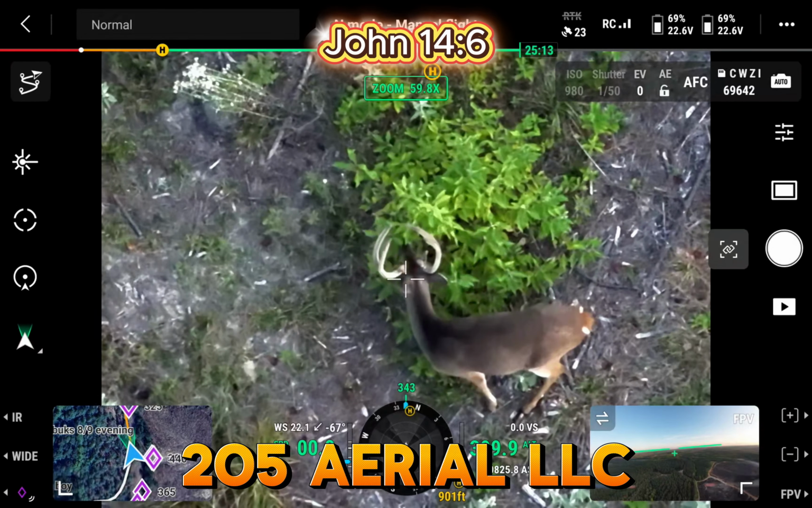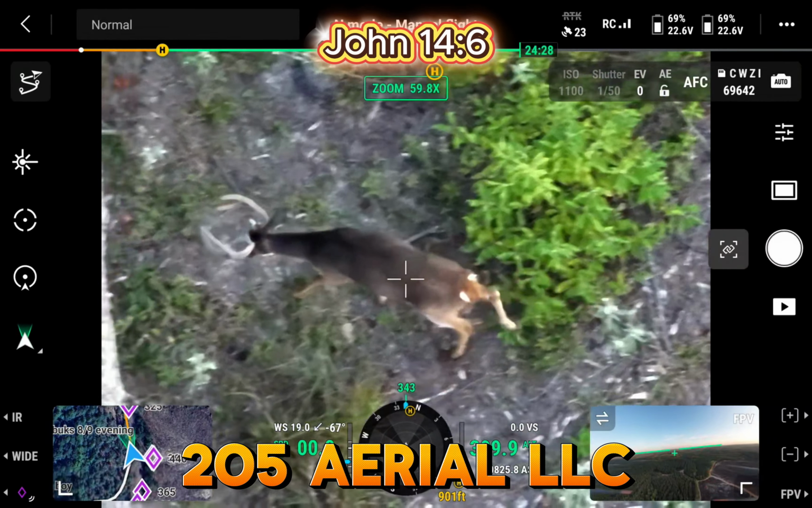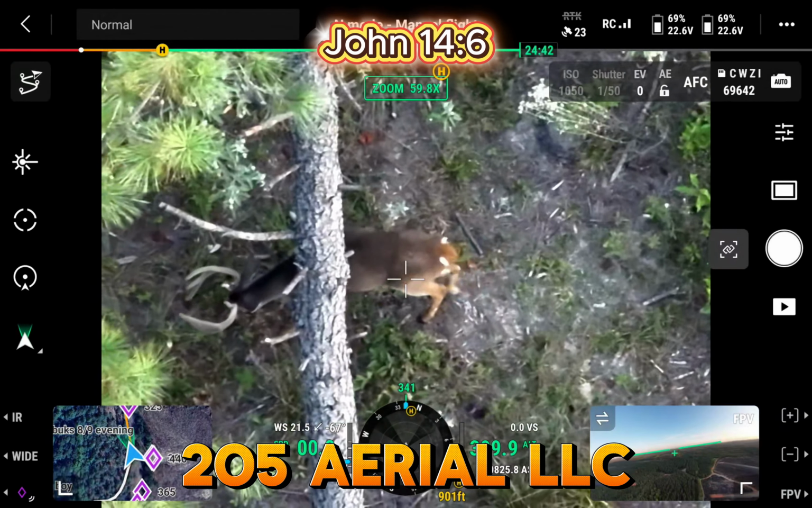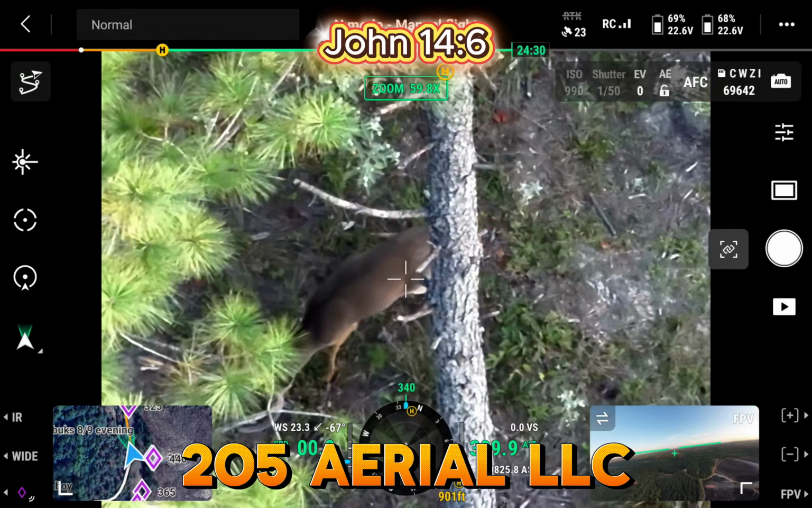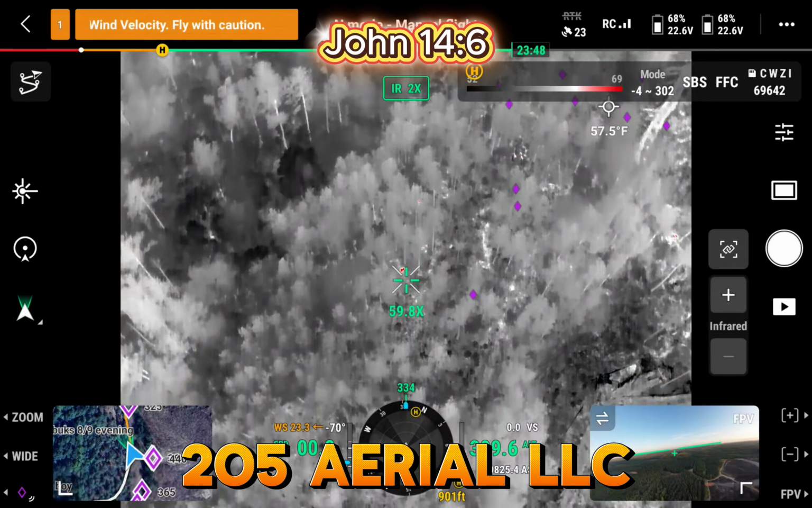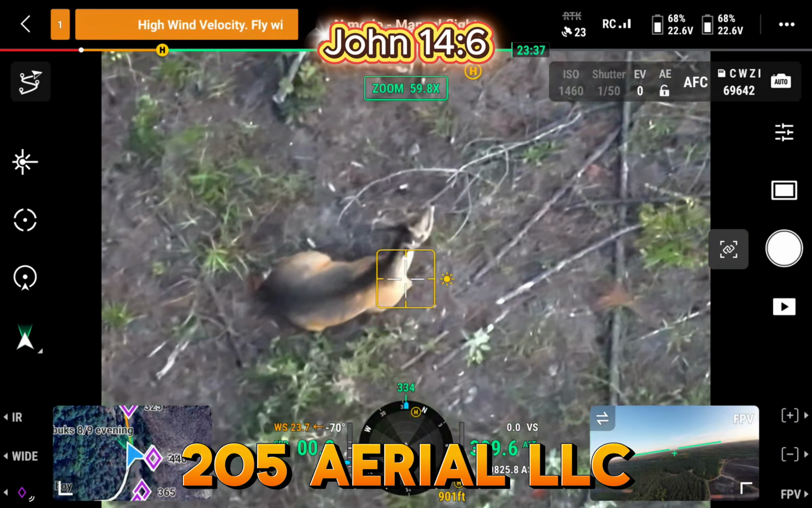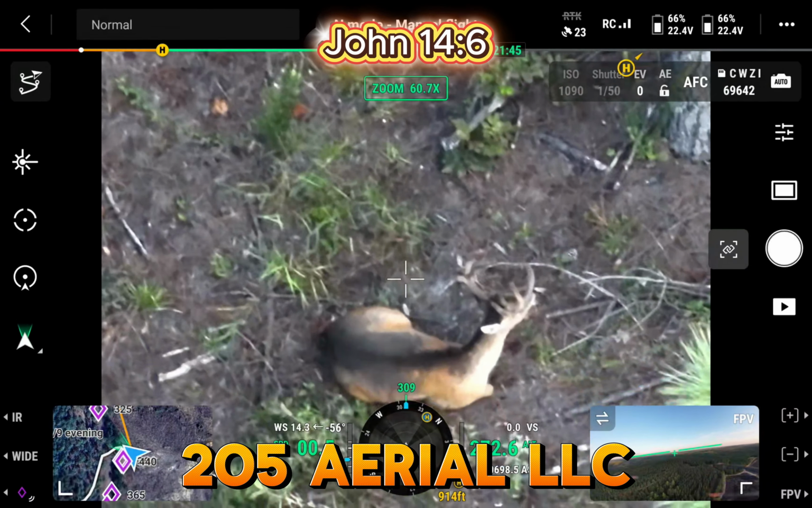I got here right at daylight, and they were kind of bedded down. It's a little bit of a cool morning. It's kind of nice, like 55 degrees this morning. I'm loving this. And we're just over a month from bow season starting, so like I said earlier, they'll be losing their velvet before too long. He's just chilling out.